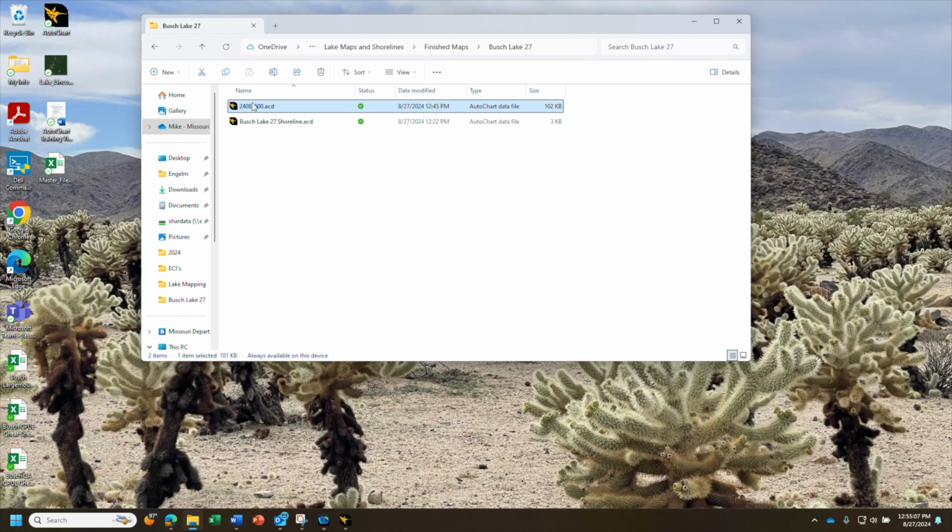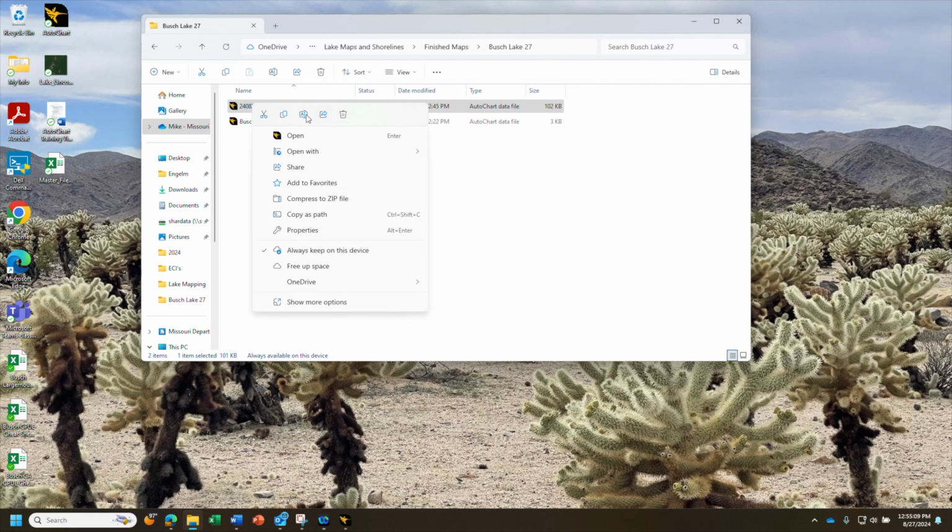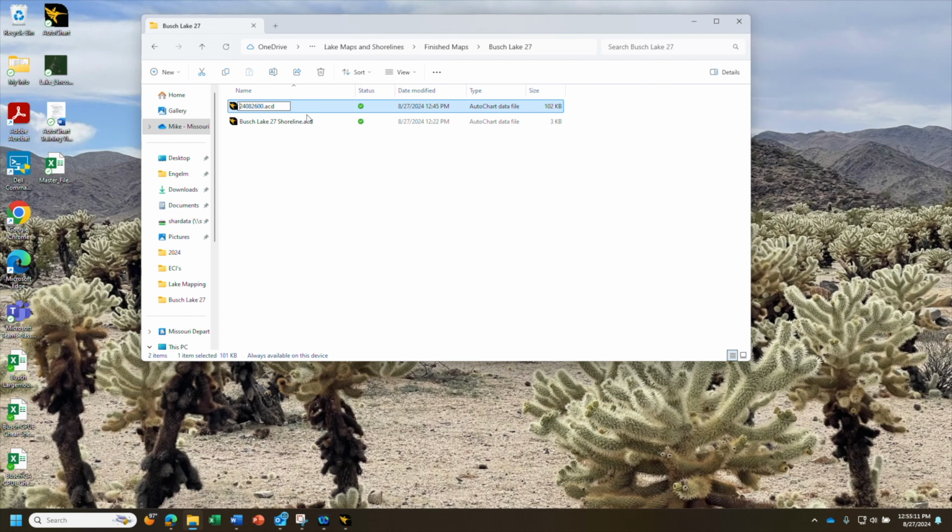I also like to rename the file so it's easier to remember what it is instead of it just being a file in the Bush Lake 27 folder. So I'll rename it Bush Lake 27 and keep those numbers just so it's easier to remember what day you did it on if you need to go back to it.